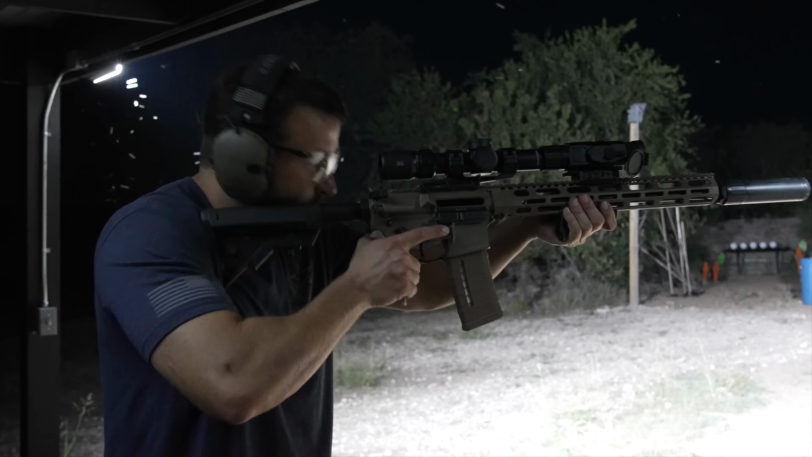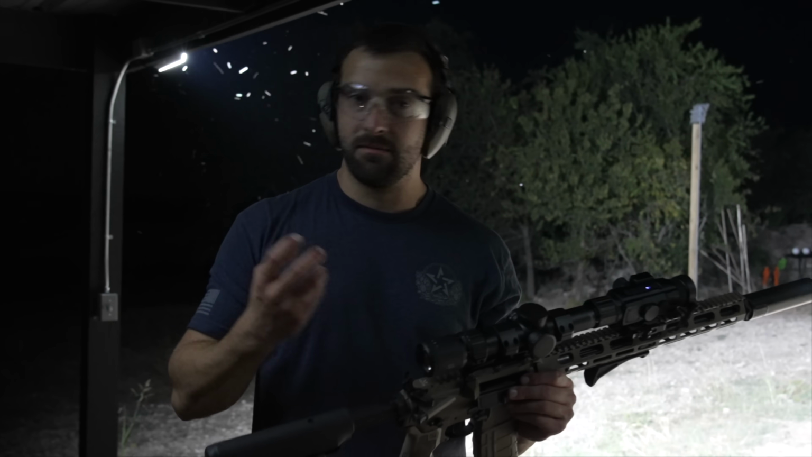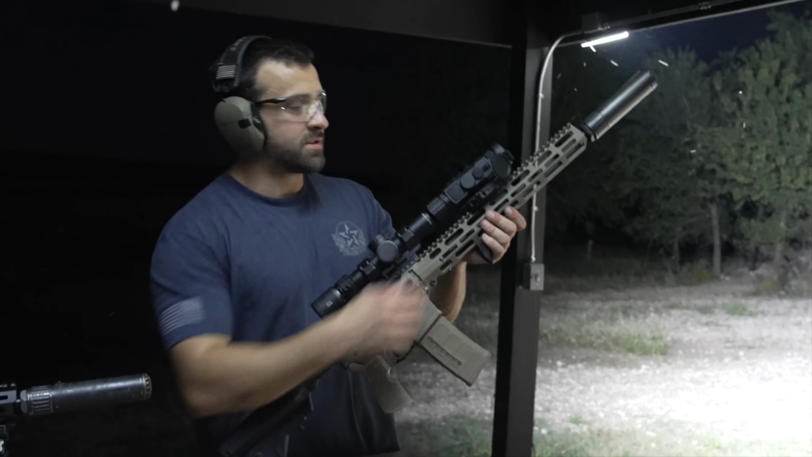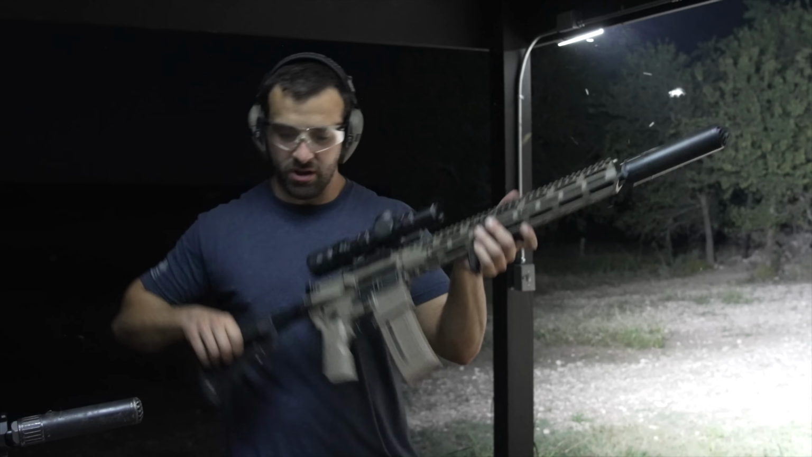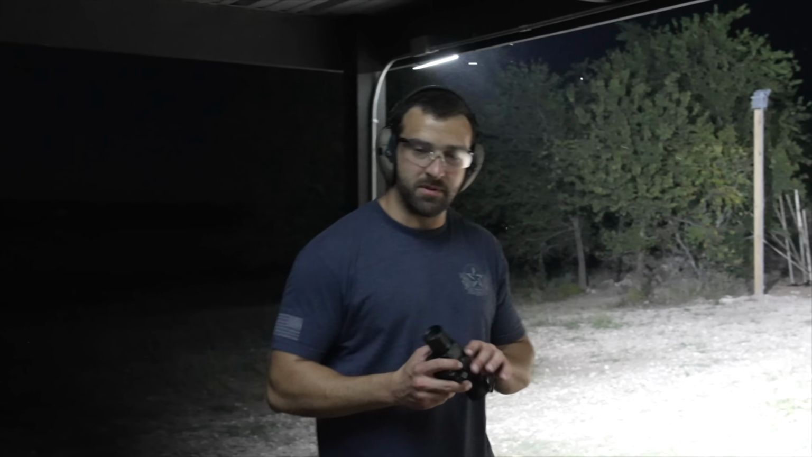Certainly a very, very cool option to have if you don't want to remount, re-zero, nothing like that. You have your favorite day setup. Just being able to slap a thermal to the front of it, very, very cool. And once again, just why I like these QD mounts. Now we're done with it, go back to regular day stuff. And so there's that. We did a dedicated scope, clip-on, and then the other one, just monocular.